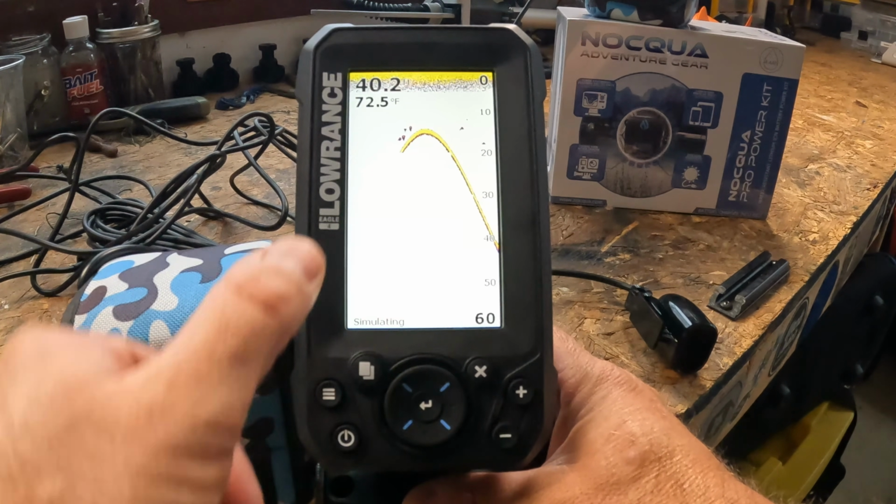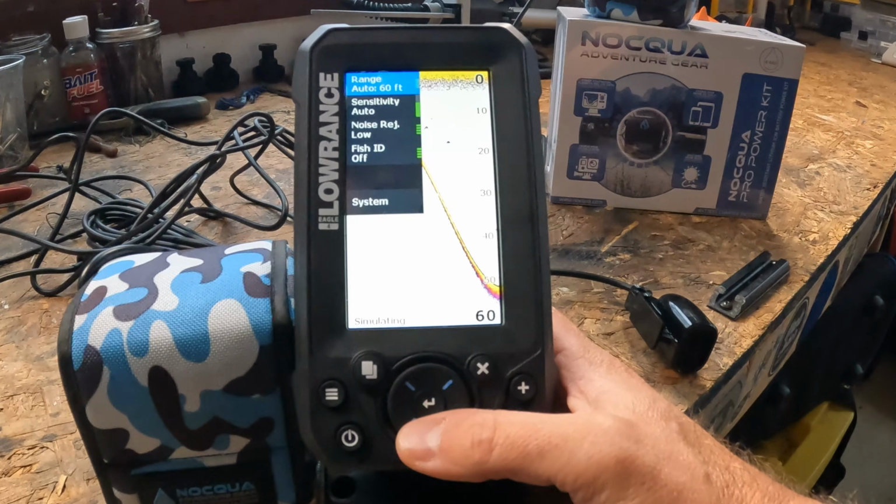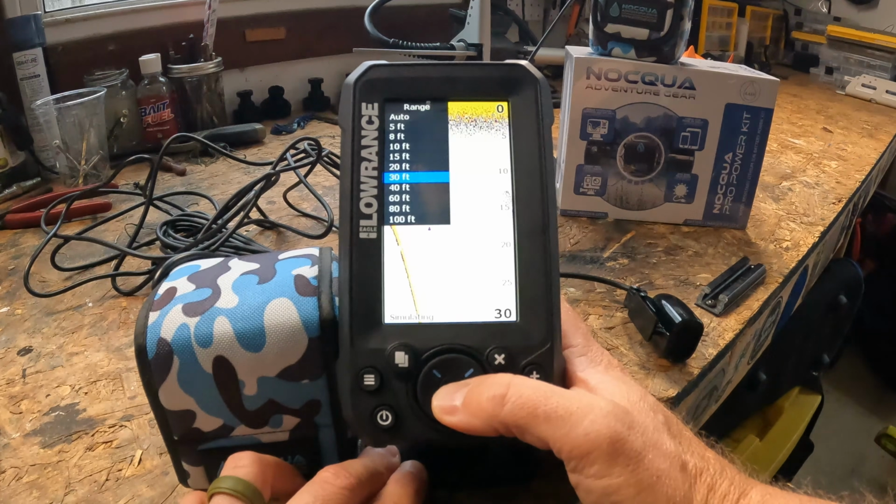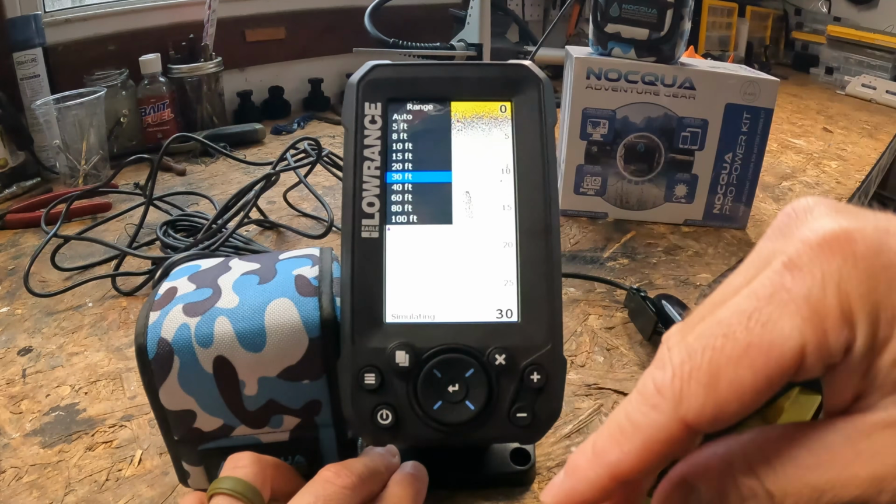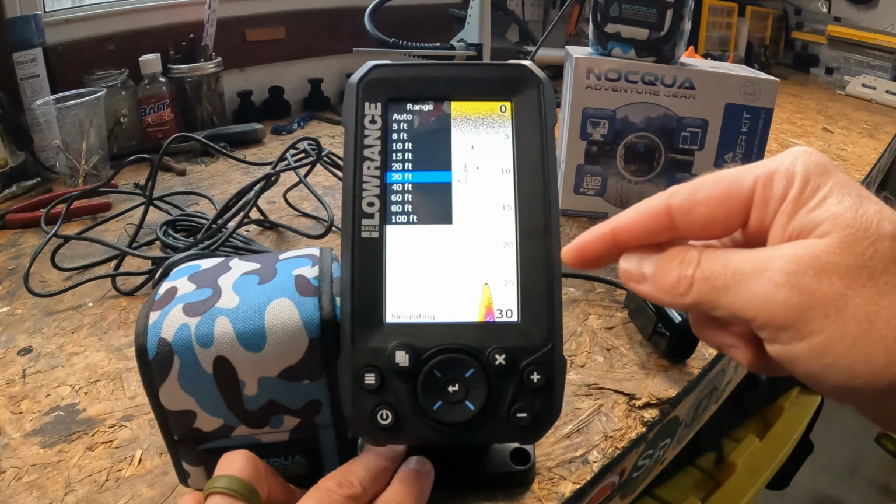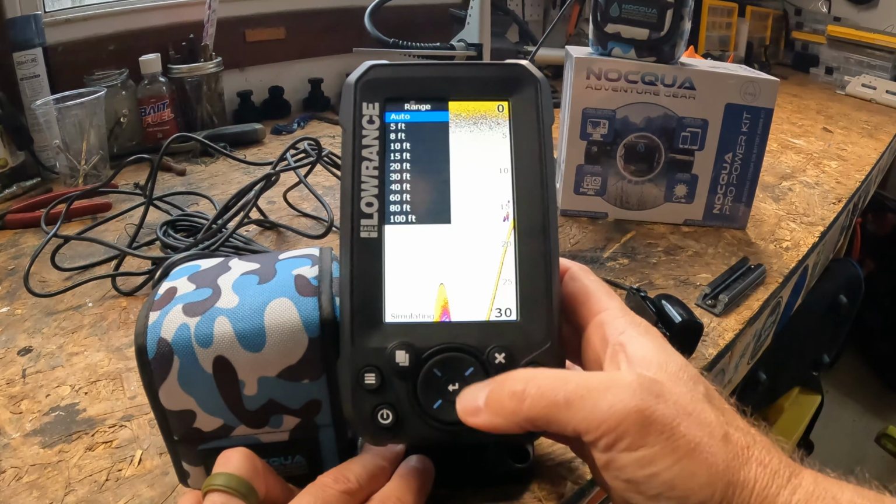Now, what I said earlier, if you want to go in here and start goofing around with the settings, you go over to the hamburger button while on the sonar screen, hit that, and it's going to give you a variety of different options here. So you're going to have your range. I like to keep this auto. However, you can go in and you can just set it. The problem is you just don't set it and forget it, because if you're going through a lot of contours on the bottom of your body of water, then you're just going to miss stuff. So I like keeping this at auto, and I believe it comes standard with auto.